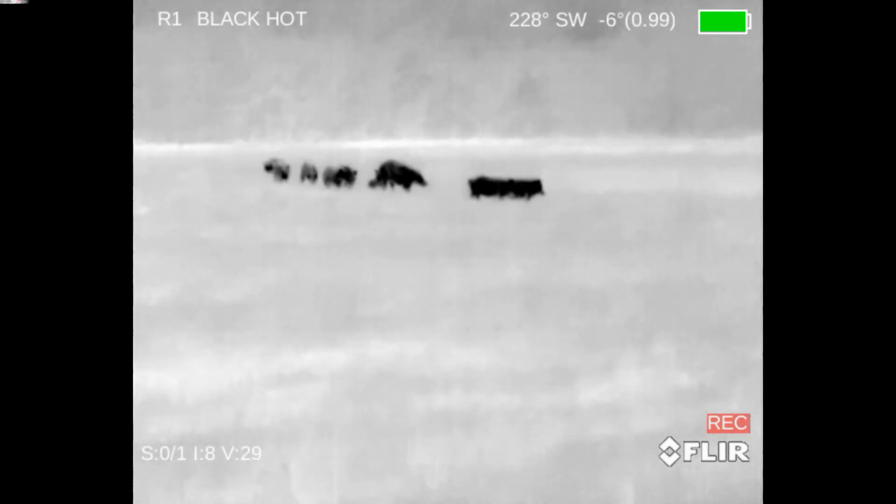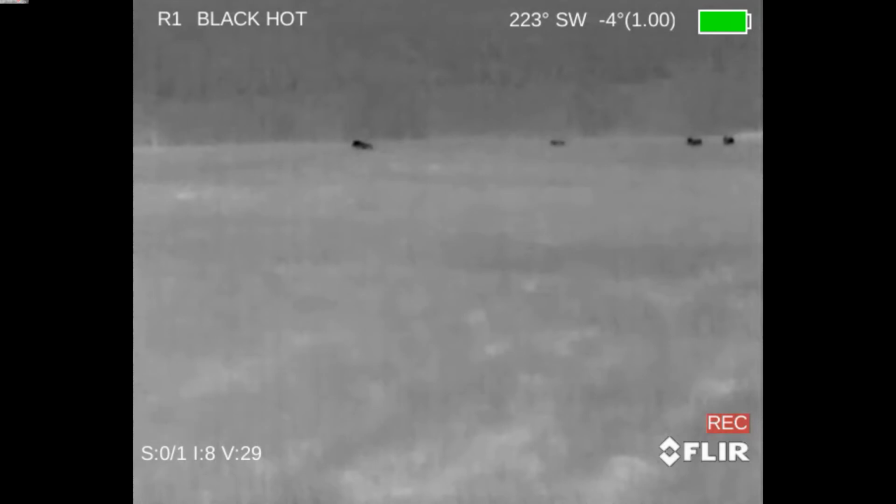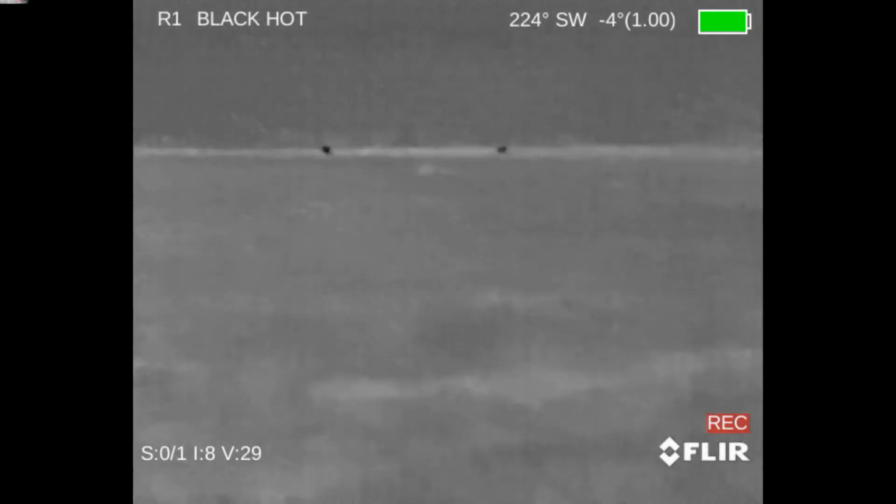50 yards is pretty good, but we say, hey, you know what? It's not going to happen. We say, hey, it's time to shoot. Let's just pull the trigger. Let's see what happens. Just like before, it rolls that pig. Outstanding. Rest of the pigs take off. There's some cows way in the background, so we're going to hold off on firing. Got ourselves a nice pig. And another successful night. So let's move right into it and let's see what the customer has to say.